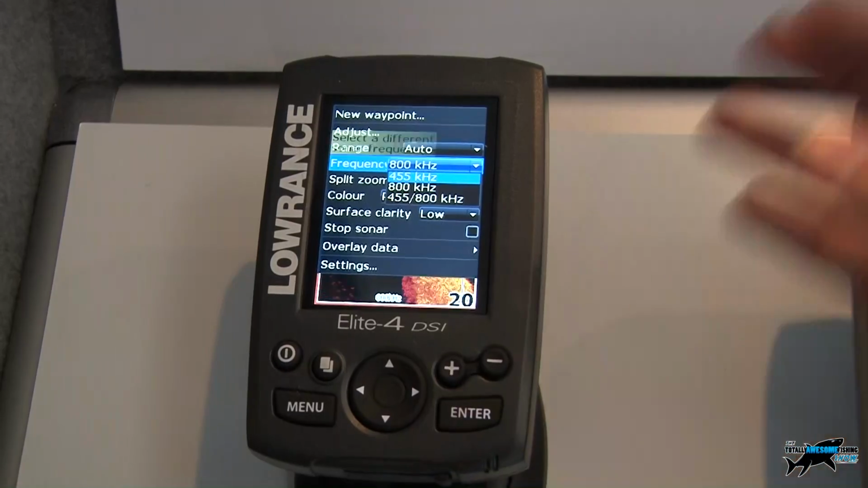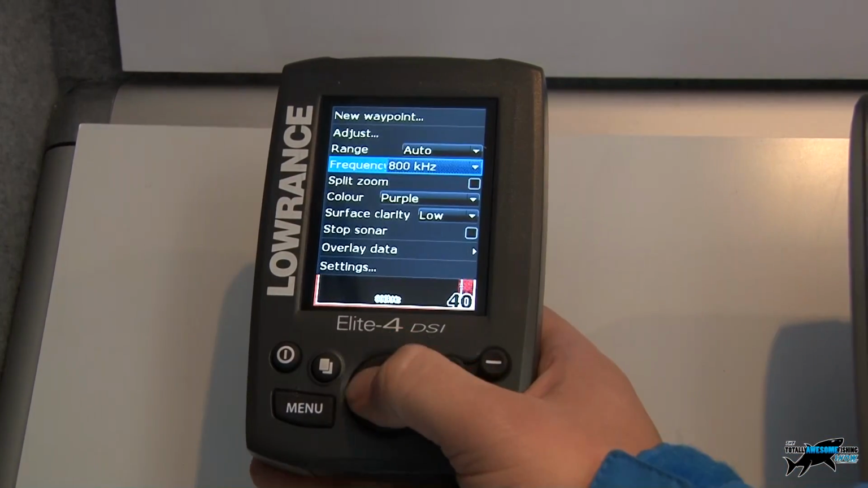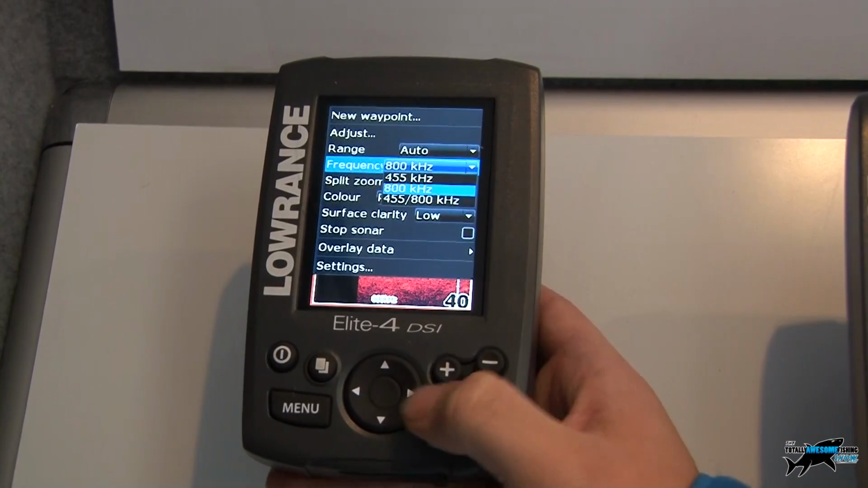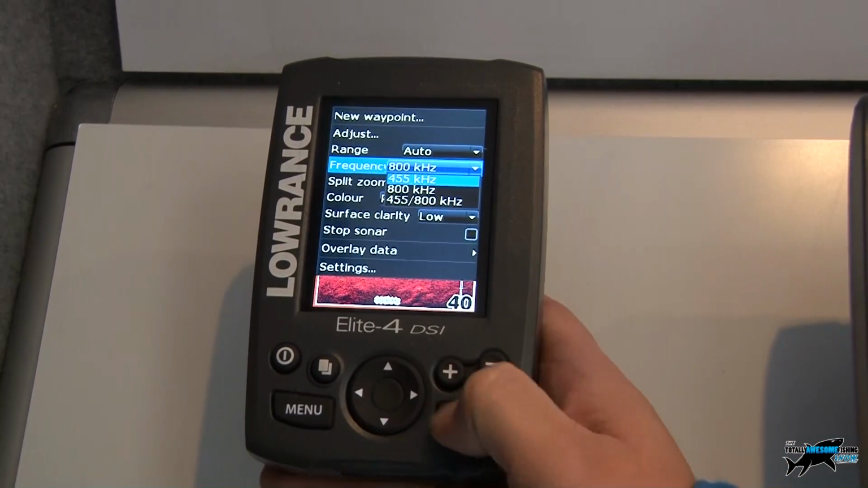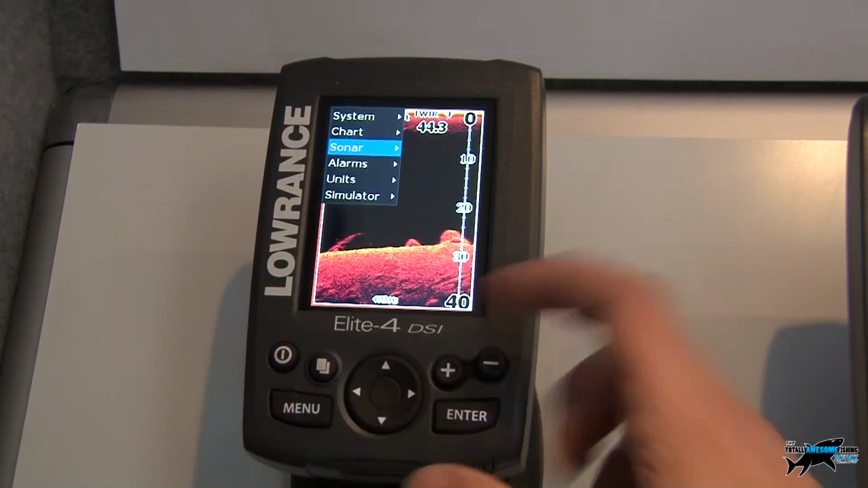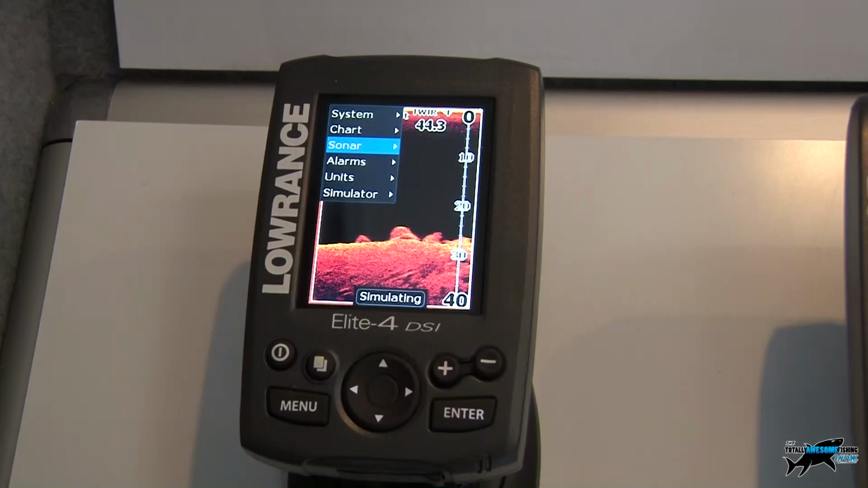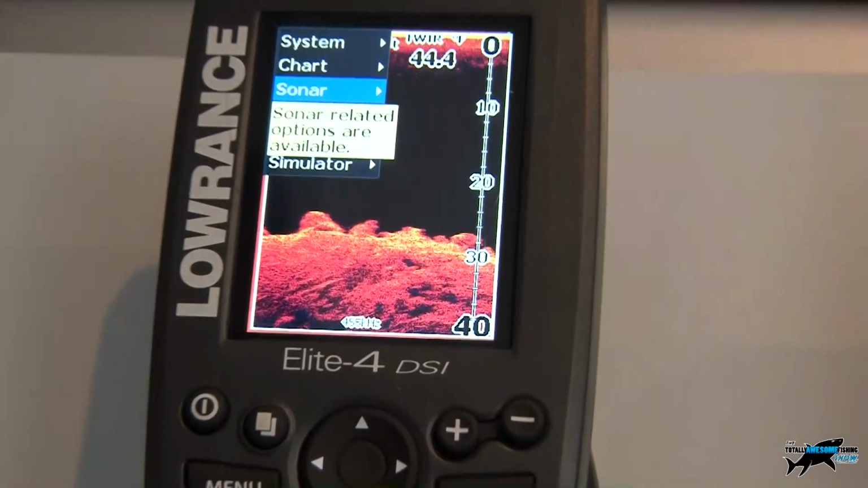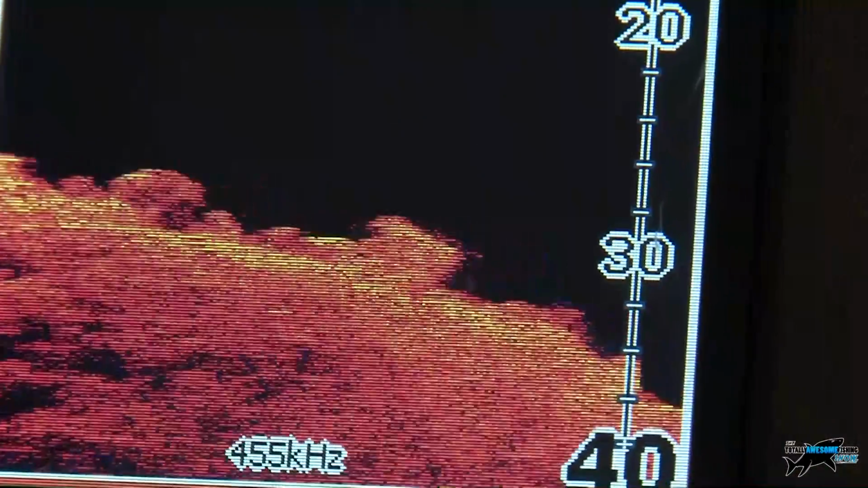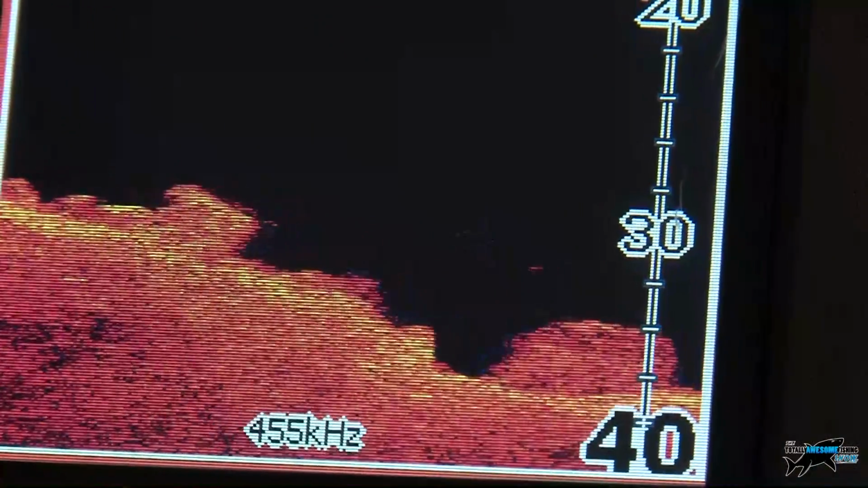800 kilohertz, it's not as powerful, so it's not going to penetrate as deep as your 200 kilohertz would. But what we do have is the ability to change it to 455 kilohertz for when you are in those deeper waters and you start to lose the definition of the seabed when operating at that 800 kilohertz. I mean, for a small screen, I'm looking at this through the camera and it's still very, very clear. Even zooming in like this, you can still see it, plenty of definition there.